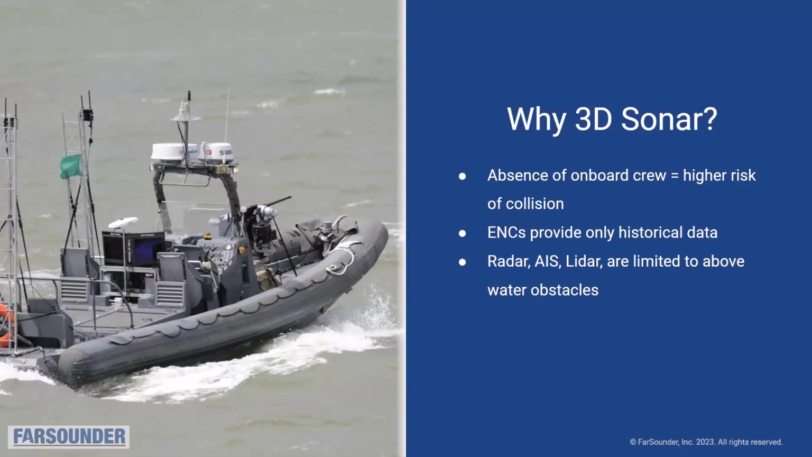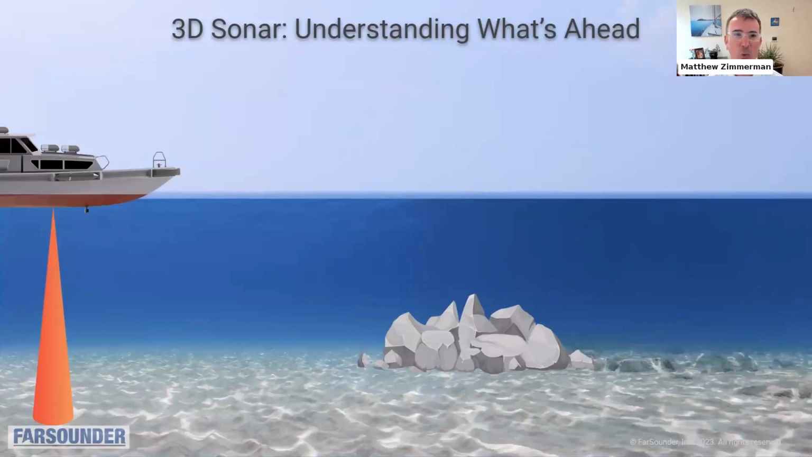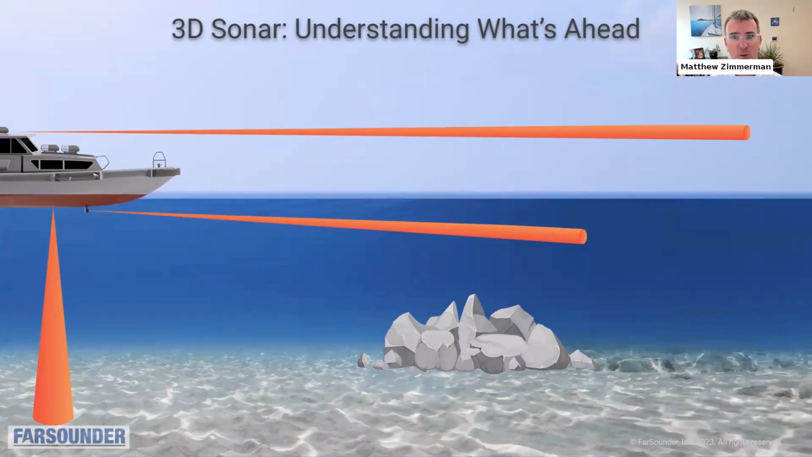And of course, above water sensors are limited to objects and obstacles above the water. 3D sonar is really designed to let you know what's underwater ahead of the vessel. Probably all of the USVs that you're working with already have a basic sonar looking straight down, called an echo sounder. That won't tell you anything about that rock ahead. And your above water sensors also won't tell you anything about that rock ahead of the vessel under the water. If you take a traditional down-looking sonar and point it forward, be that an echo sounder or a 2D multibeam, you're still going to have a really hard time detecting those rocks.